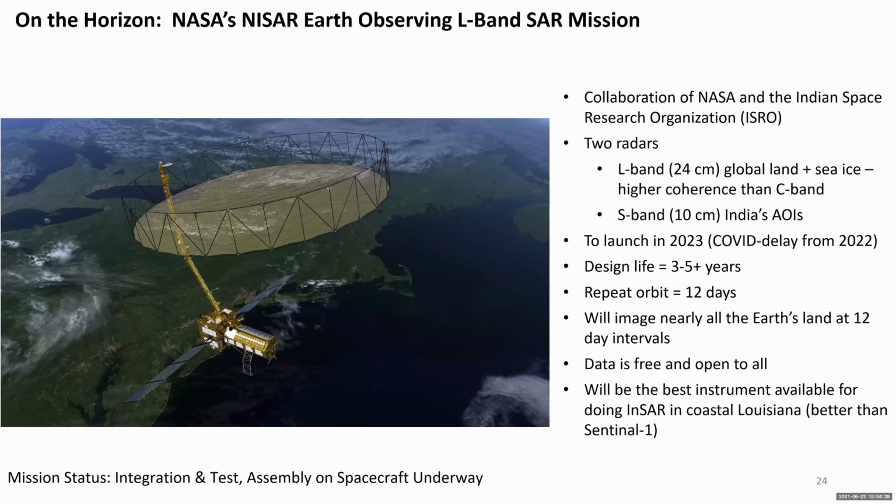The repeat orbit will be 12 days, so you'll get a measurement of nearly all of the Earth's land at that 12-day interval, and you can use that for InSAR. And when I say nearly all of the Earth's land, we're missing the very, very top of the poles, the land at the top in Antarctica and the Arctic, so sea ice in the Arctic. And we're also not measuring over the Sahara Desert across that long a time frame.